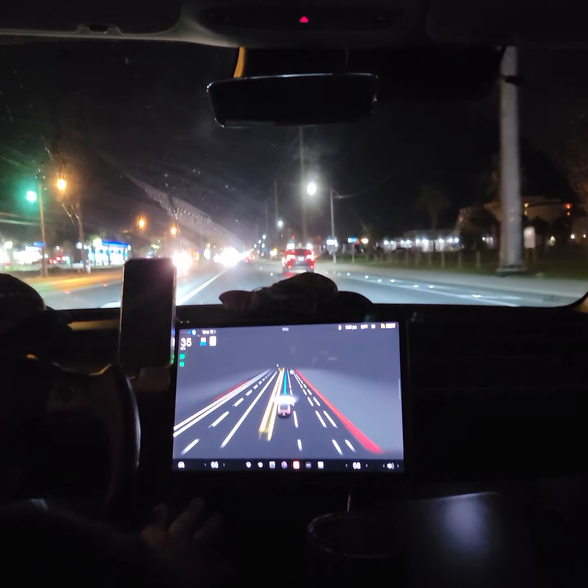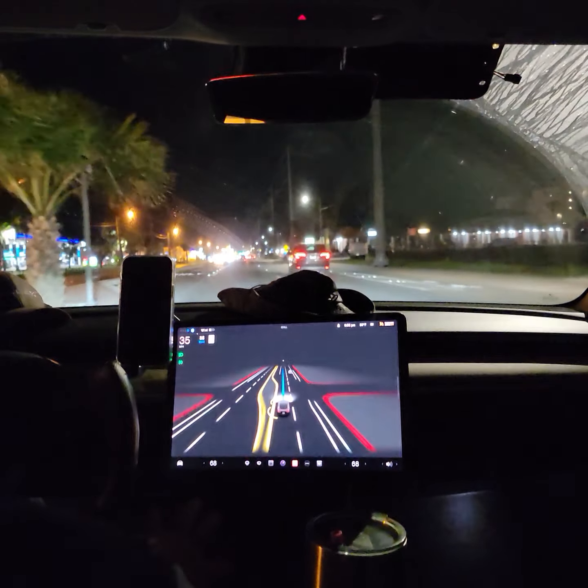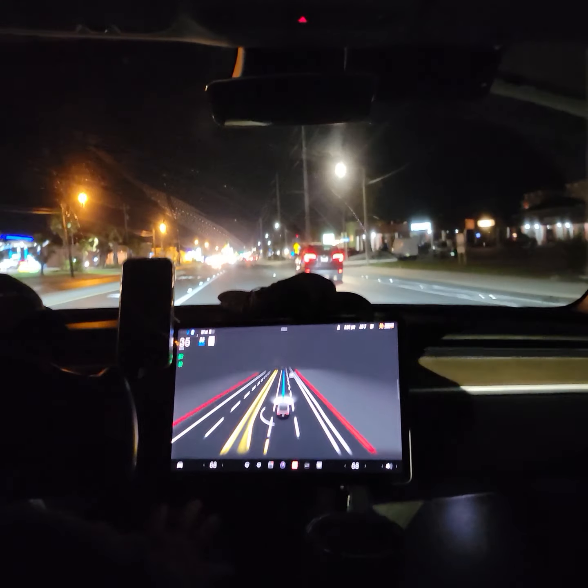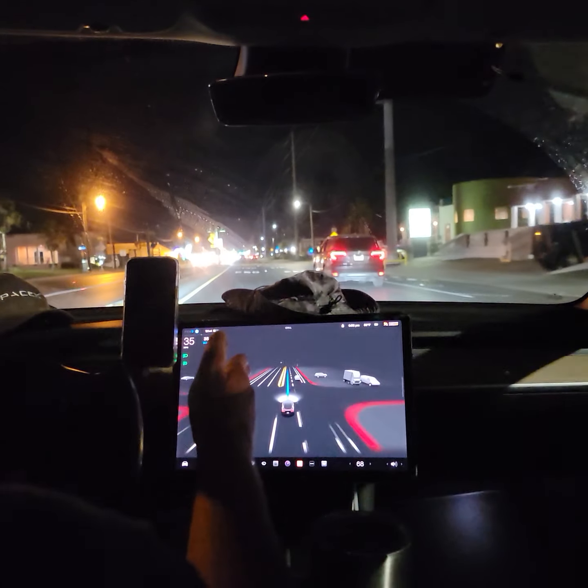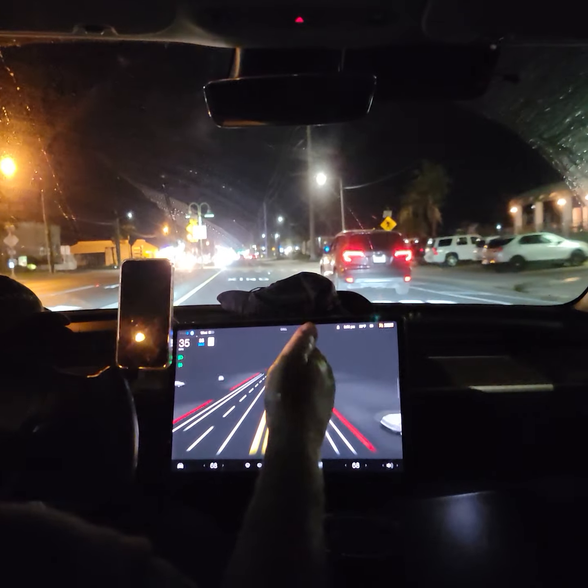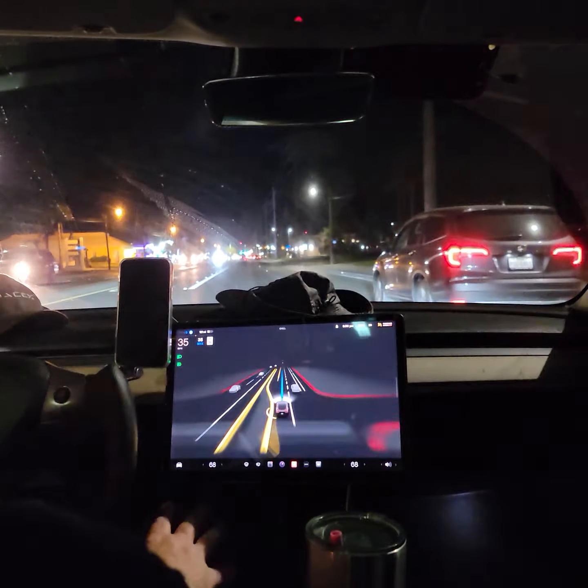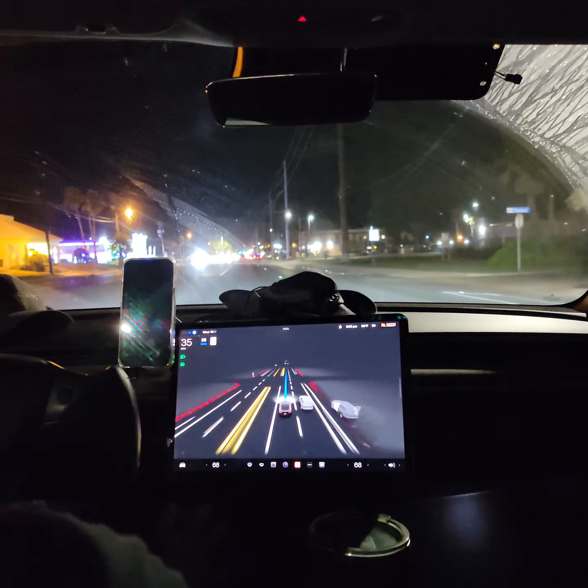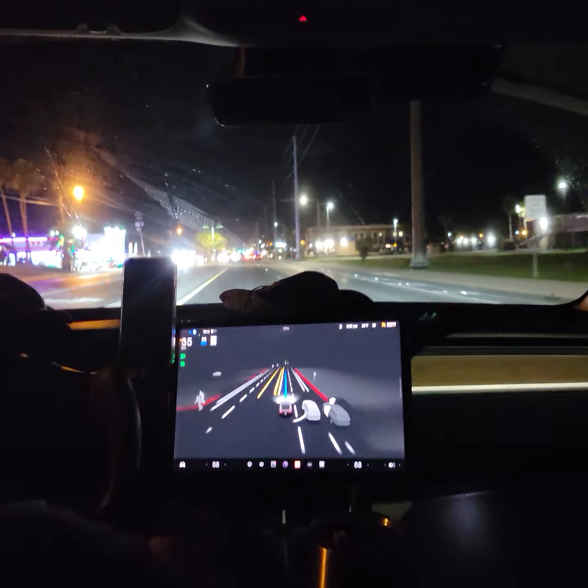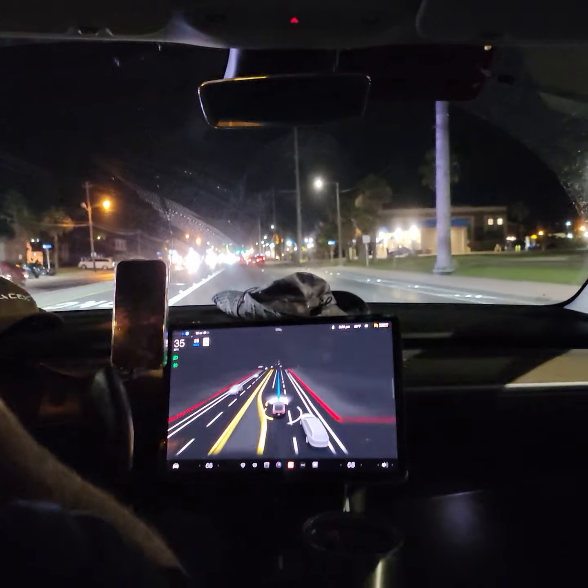When I first tested this, I was leaving a shopping center parking lot, and it pulled out to the edge of the bike lane and not the edge of the driveway of the parking lot, which is not correct. Especially down here, because a lot of places use that bike lane to turn. That's a turning lane.